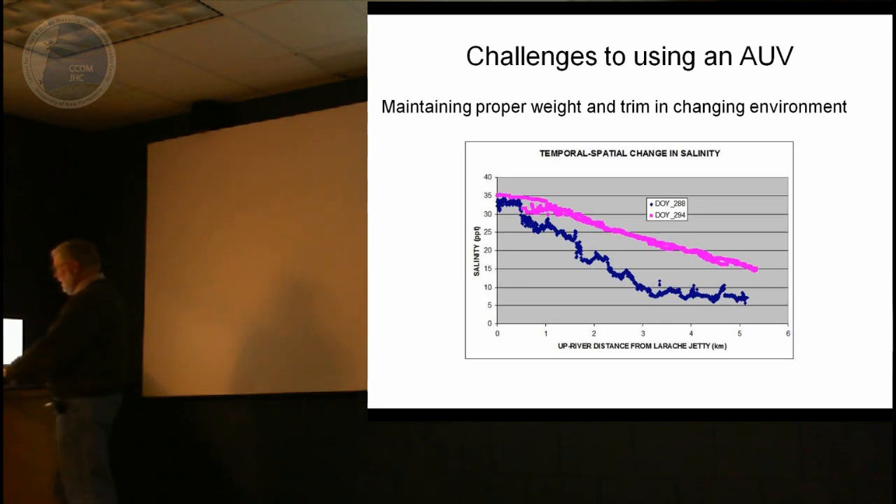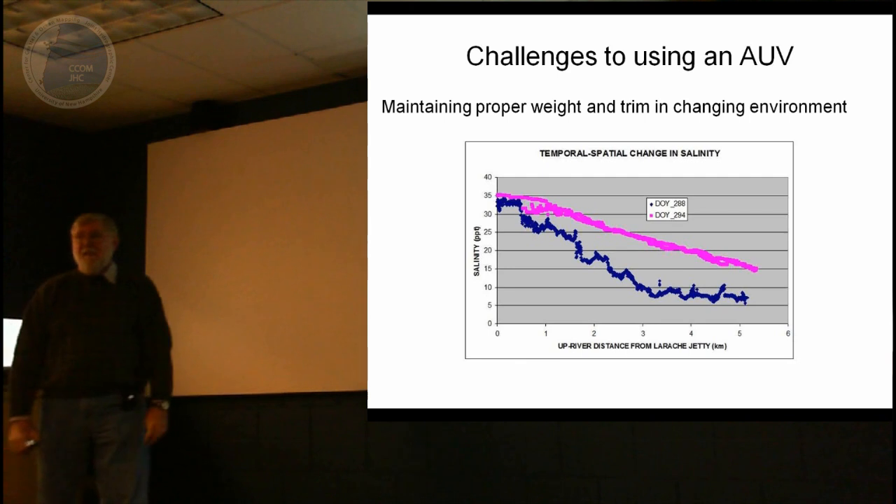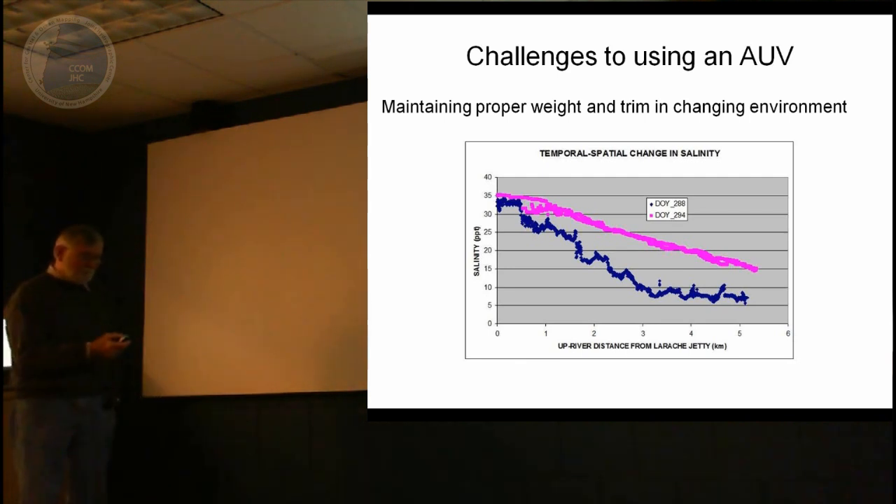The other challenge that you have is proper weight and trim. When we're going up the river, you see a situation. This is upriver distance from the mouth or at the jetty, and you see on 2 different days when we made that run that the salinity, of course up here we're close to 33, 35, open ocean seawater, Atlantic, and then as we get upstream, okay, it's dropped considerably.